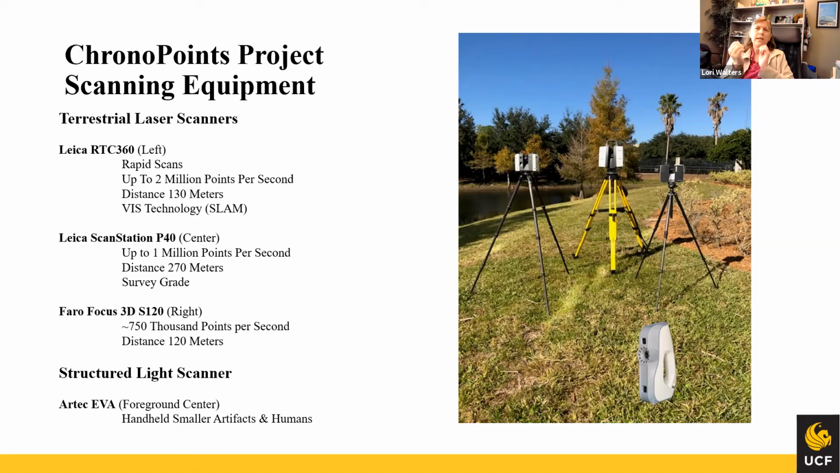The RTC360 and the Leica P40 provide wonderful point cloud data. The ScanStation P40 gives us survey grade data. The advantage of the RTC360 is that it's fast. It uses SLAM technology, so we are doing pre-registration, which makes our registration process a lot easier than it used to be. We also recently acquired a very small handheld structured light scanner, which allows us to scan small artifacts. If I wanted to scan this for whatever reason, I could with that.